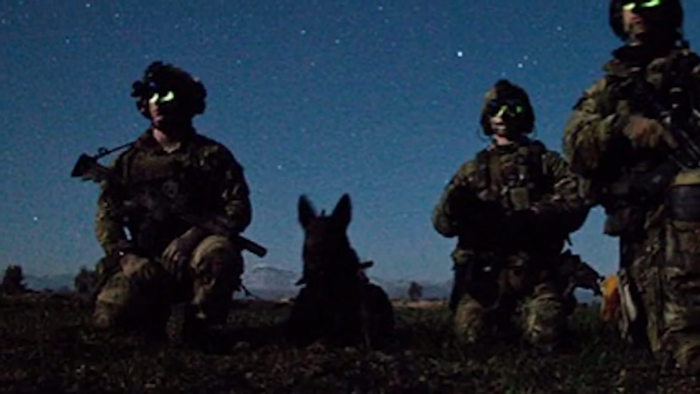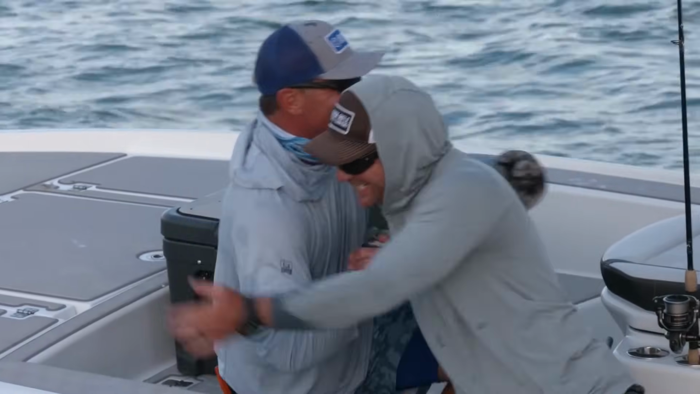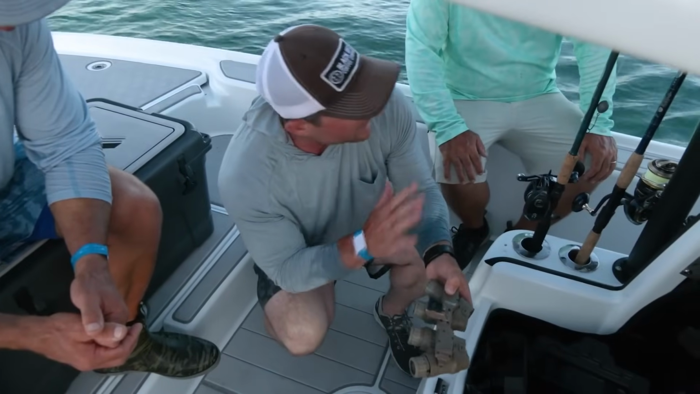We used military-grade night vision and IR lasers with a Tier 1 operator to fish for giant tarpon in the Florida Keys in the dark of night, and it was the best fishing experience of our lives. So we'll be able to see a lot more.